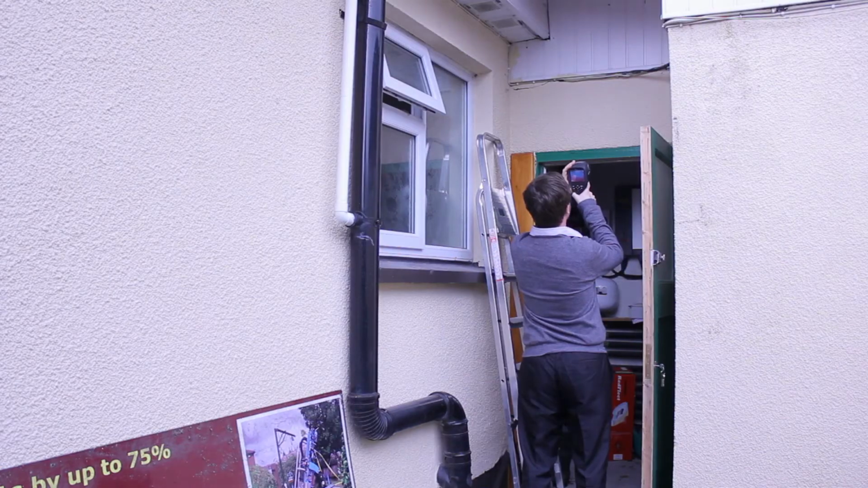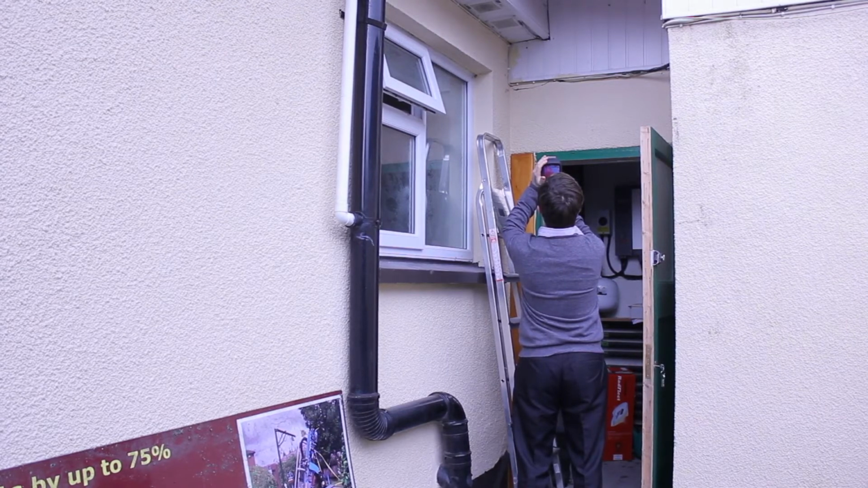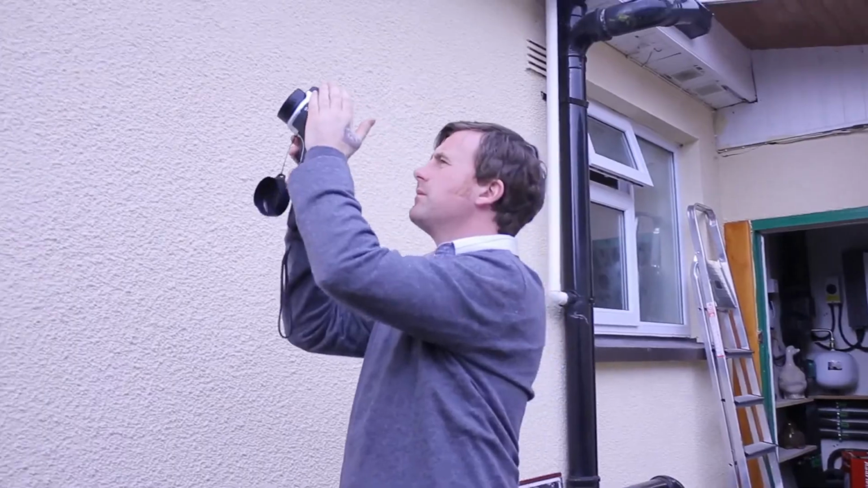I usually start on the outside and I'll work my way around the house, taking as many pictures as I can outside the house. Roofs, walls, everything, looking for vents, just checking to see if there's any. Usually it'll be warm air coming to the outside. I'll print out all the pictures so they can see what I see as well. I'll write out a written report and give it to them.